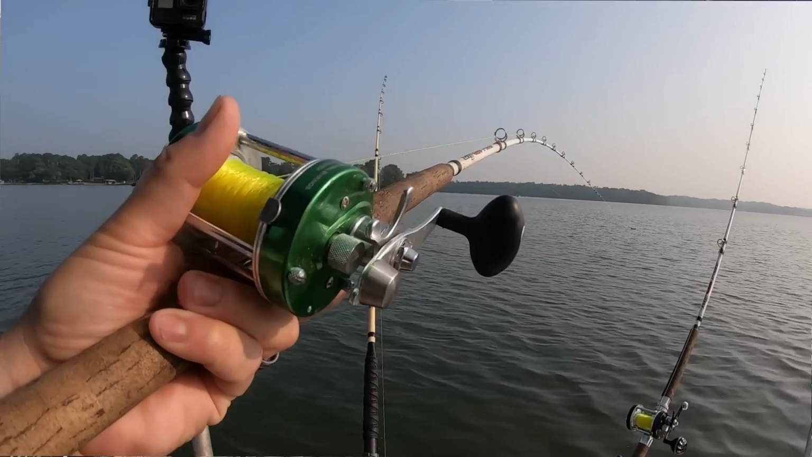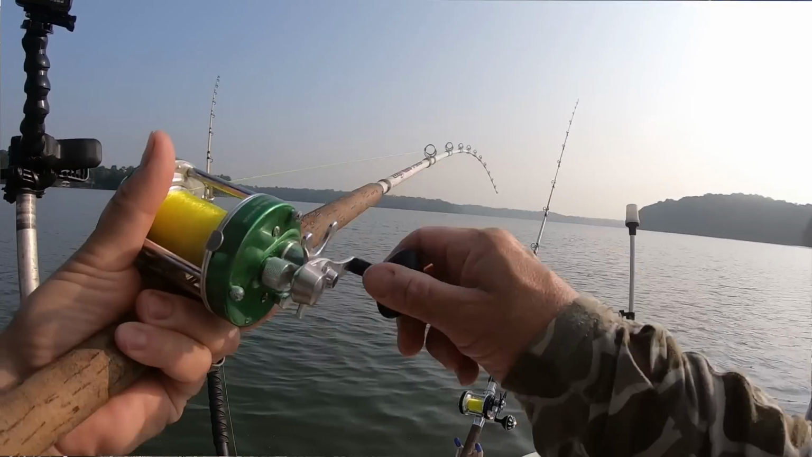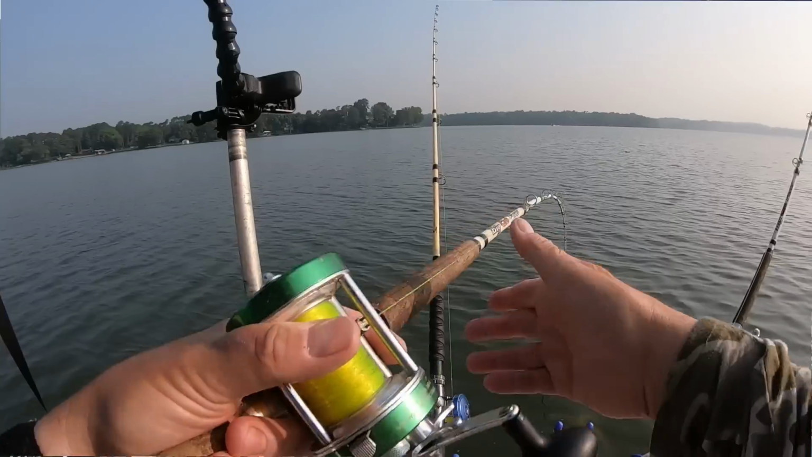Now, if I was fishing some heavy current, chunking big weights, yeah, I'd have some heavier action rod. But for trolling through here, what we're in on reservoirs, mild current in the rivers, here we go.